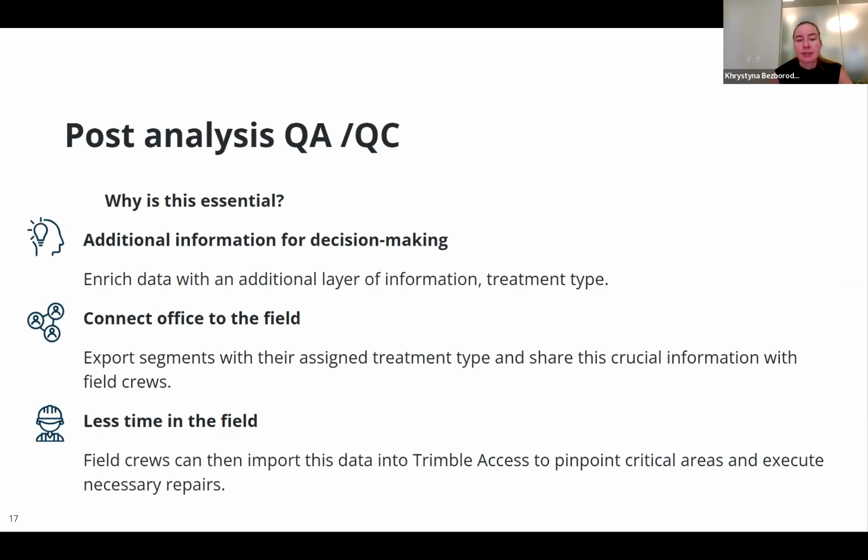Why is post-analysis QA/QC important? Well, first of all, you add additional information for decision making, right? It's an additional layer of information, which is a treatment type that you can add to your data for your customer or for the field crew. You connect office to the field.